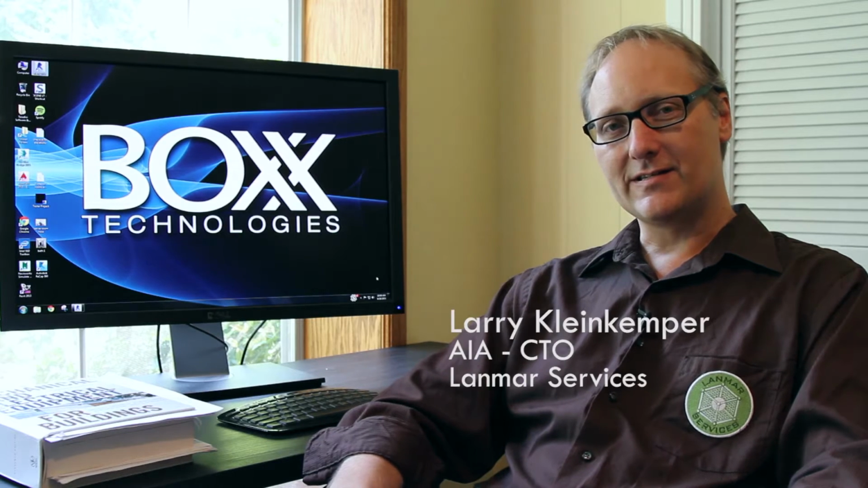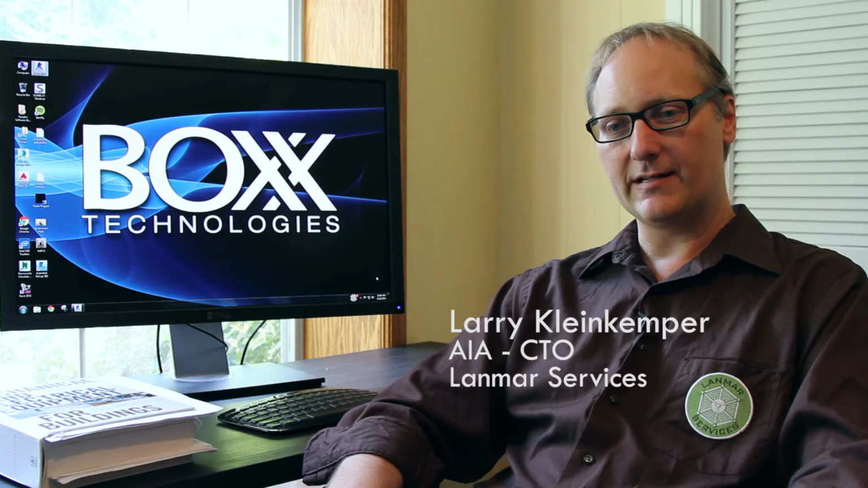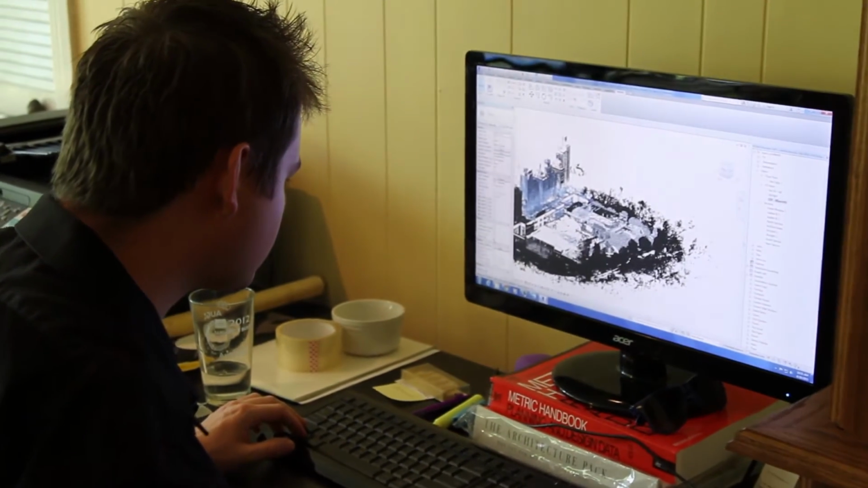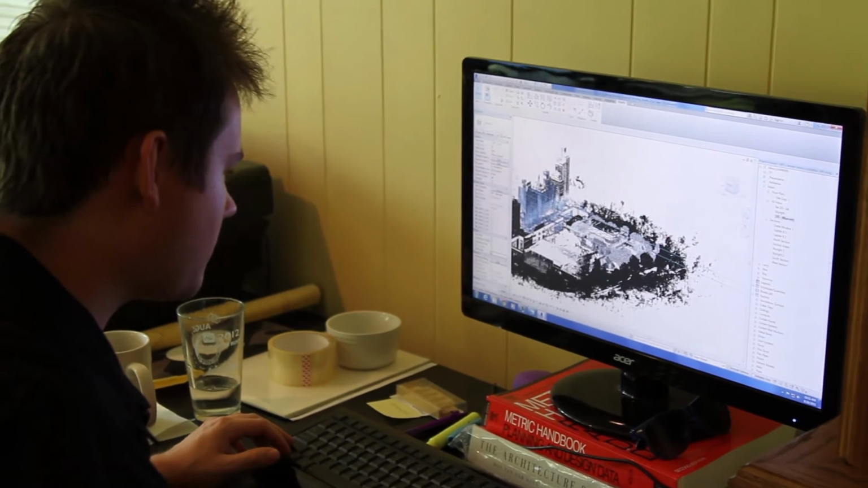Lanmar Services is an architecture firm that specializes in scanning buildings and turning them into computer models for other architects and engineers. Lanmar works with the largest architecture and engineering firms in the world, and on some of the biggest buildings there are. We've worked at the New World Trade Center, we've worked on the Rose Bowl, a dozen different stadiums, hospitals, and famous skyscrapers such as Sears Tower, Empire State Building, and Rockefeller Center.